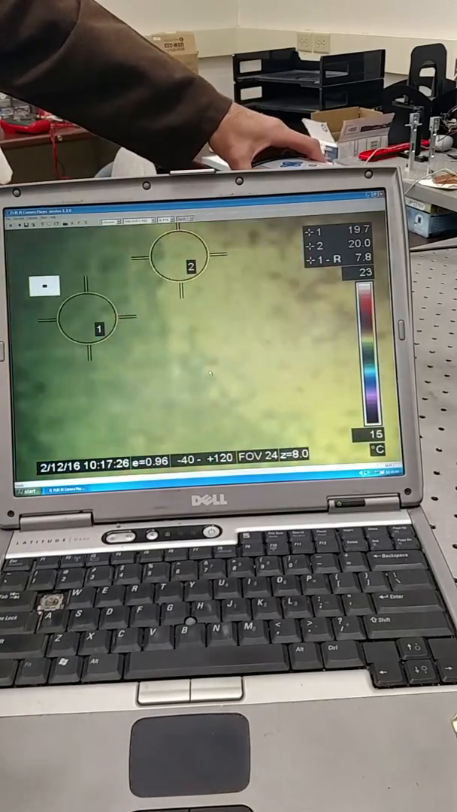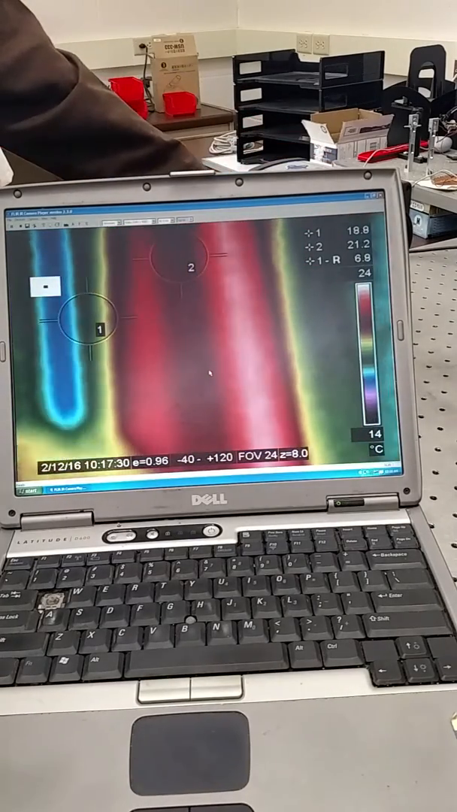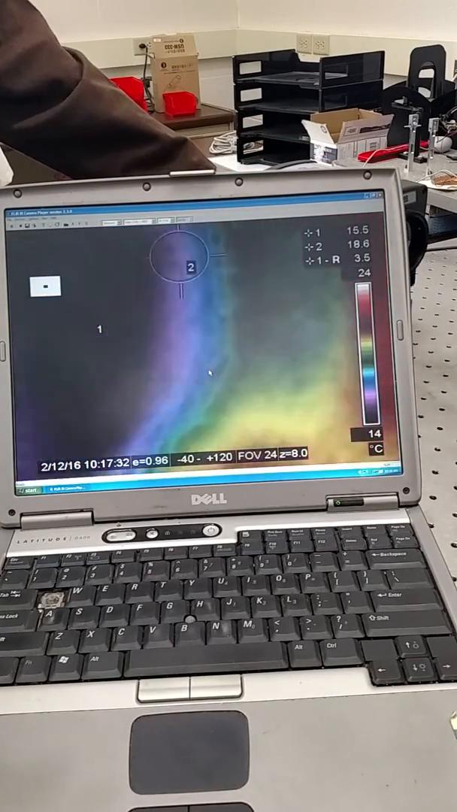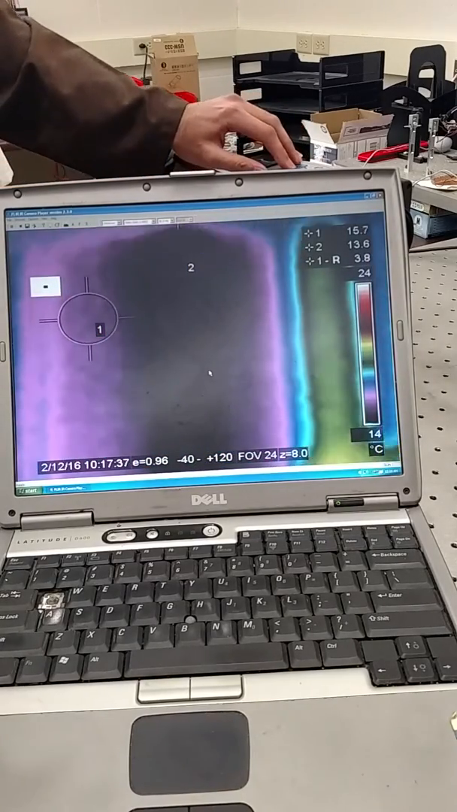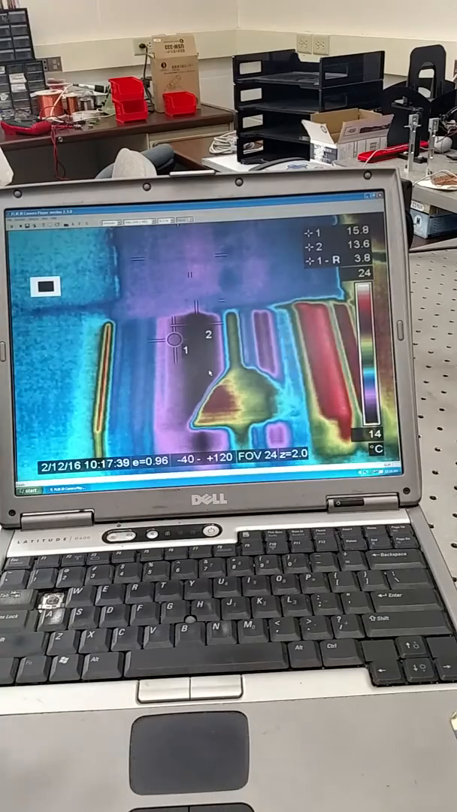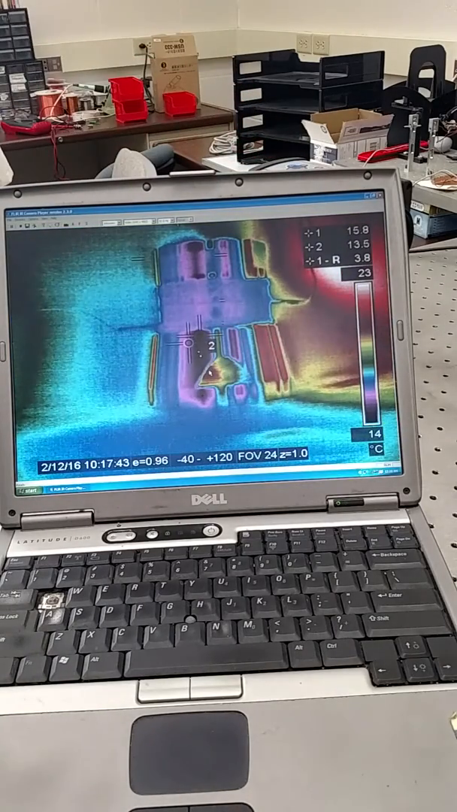But you can adjust this a little better if you want to make it clear what you're measuring. You can get closer or farther. See, now it's getting more blurry. Now it's getting more sharp. That's just one way to do it here. But we'll look at the whole sample. Is this too close? There you go. That's the whole thing.